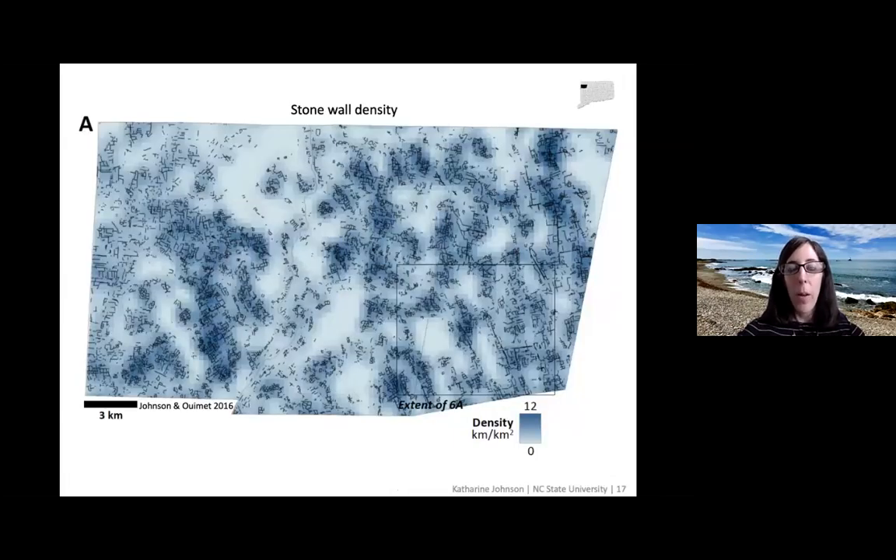You can also map stone wall density. So this is again in northwestern Connecticut, we've mapped the density of stone walls. In some cases, it reaches almost 12 kilometers of wall per square kilometer. So that is very dense. That is a lot of wall.